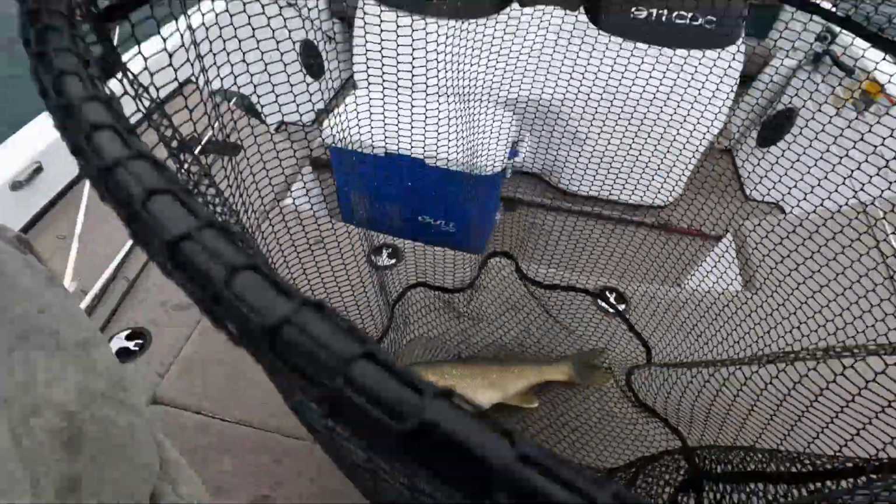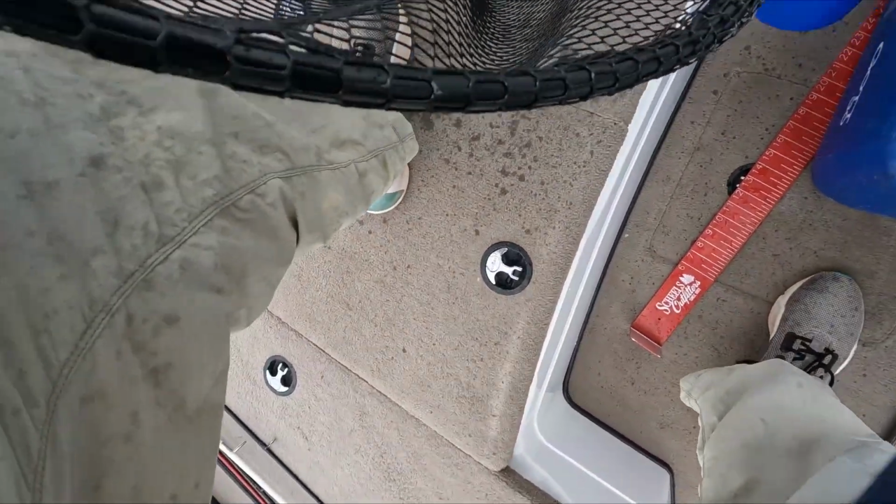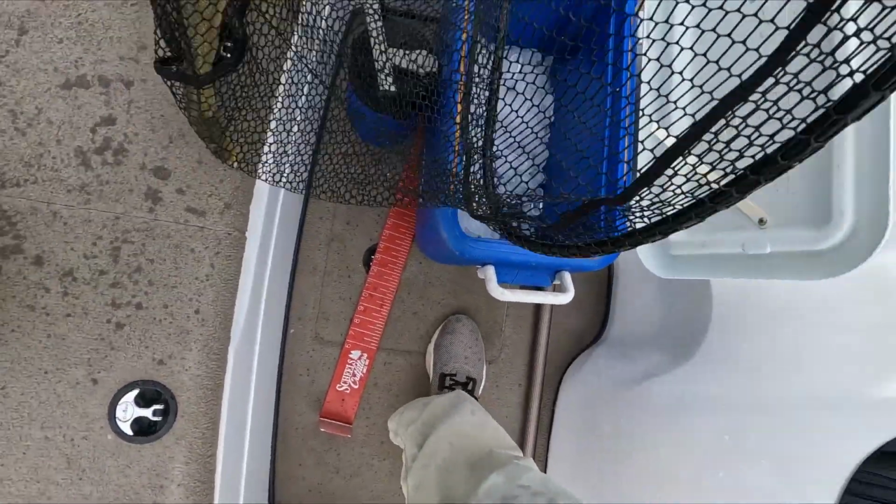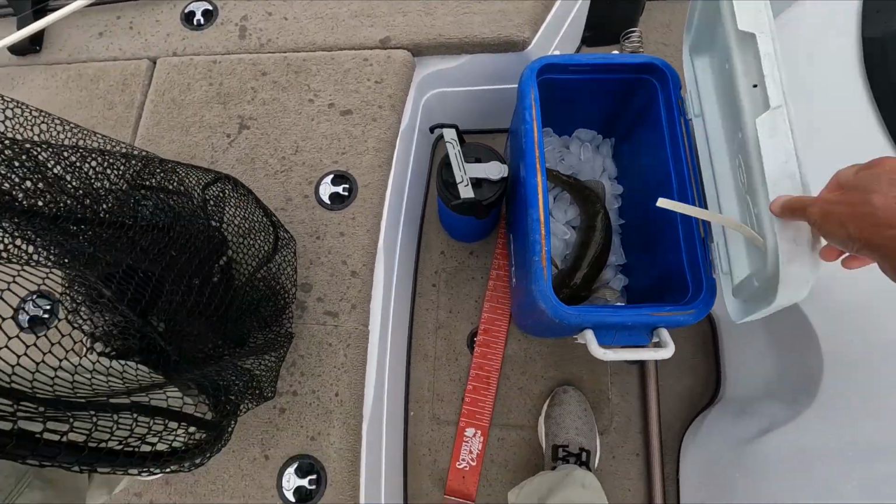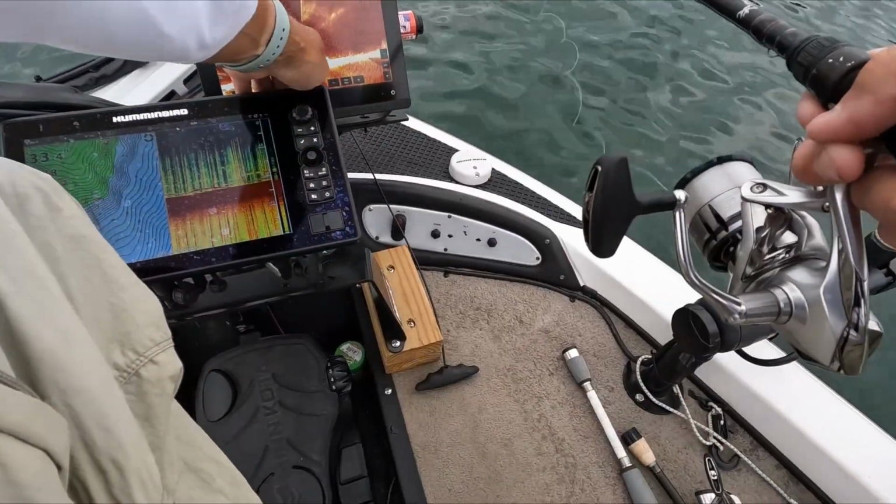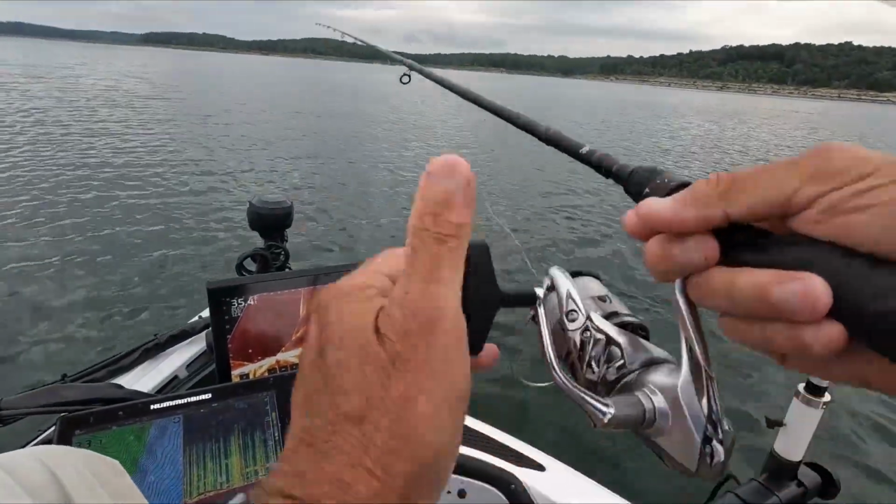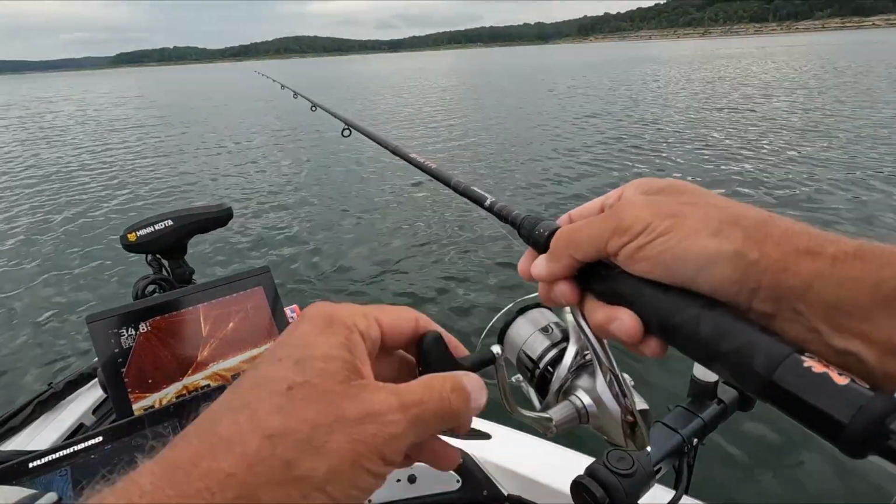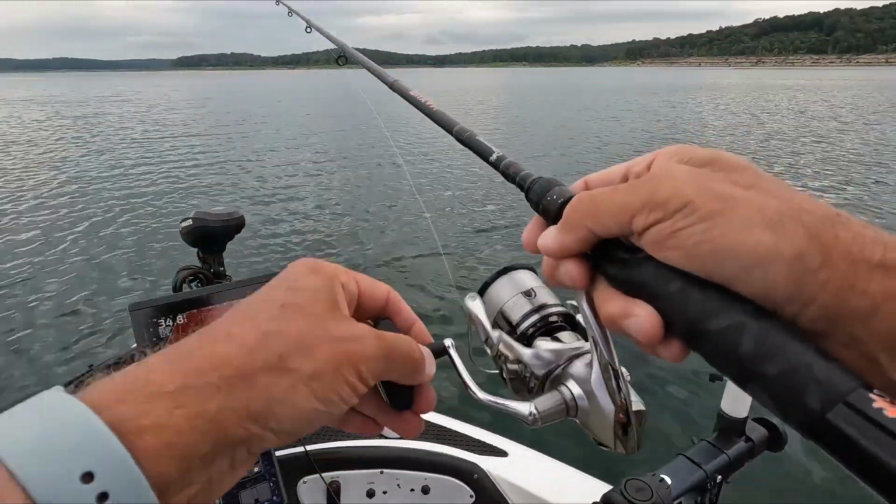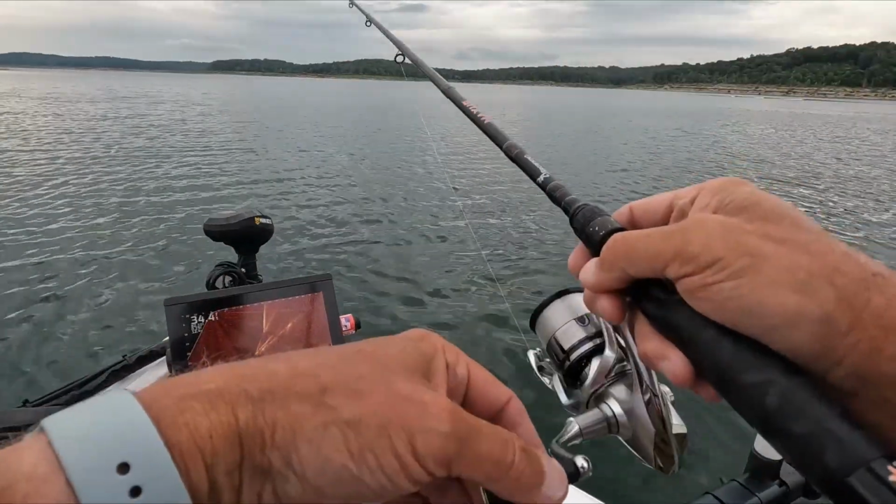Guess I don't need to measure that one, do I? In the cooler with them. Boy, there's a bunch of walleye in here. We're gonna find out. I believe that's a bunch of small walleye.